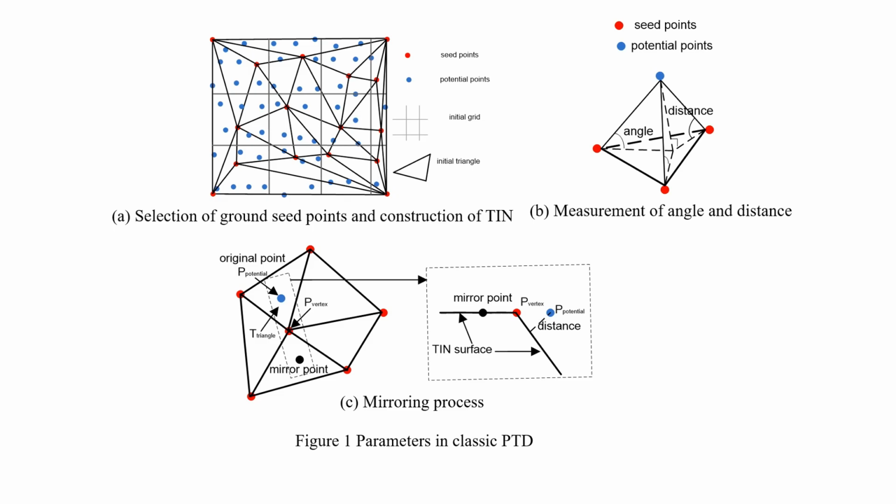The red dots in the figure represent the initial seed points for this area, and the blue dots represent other potential ground points that are not yet identified. In Figure 2, we see two parameters. One is the vertical distance from the unidentified point to the plane of the triangle.